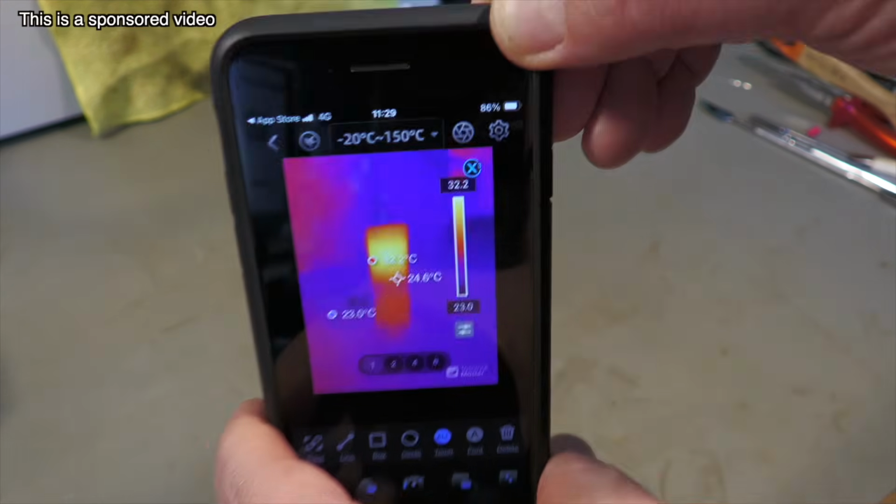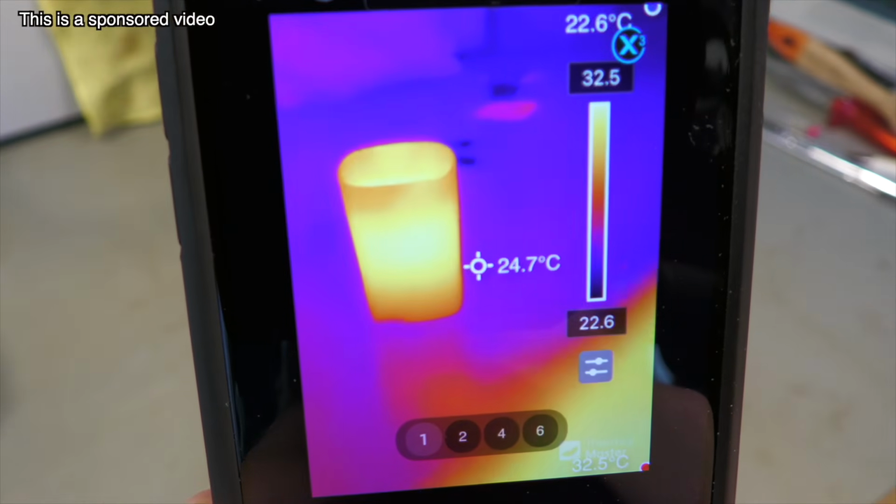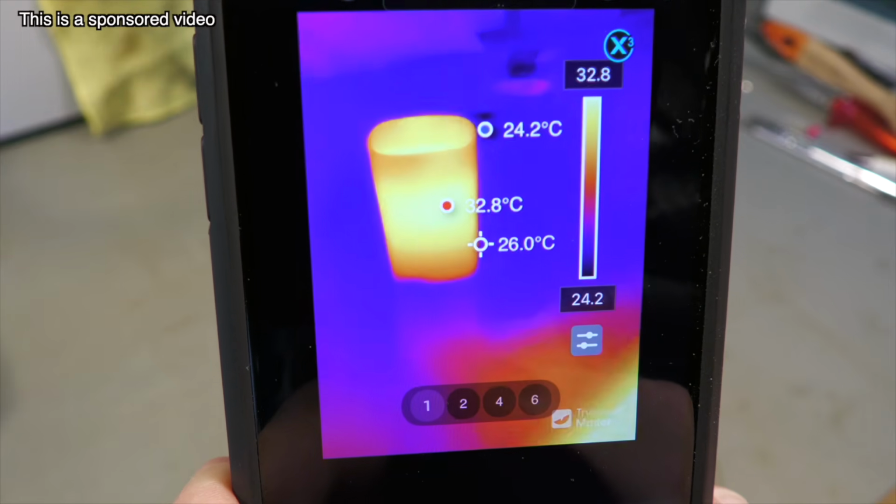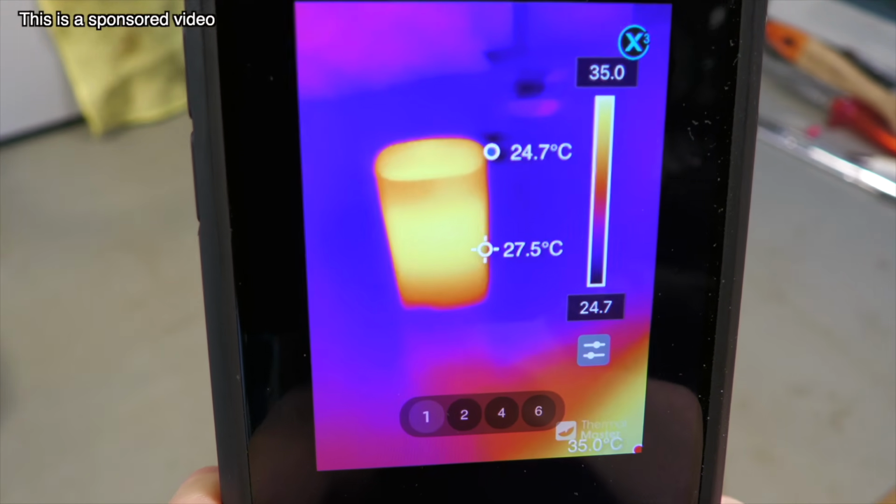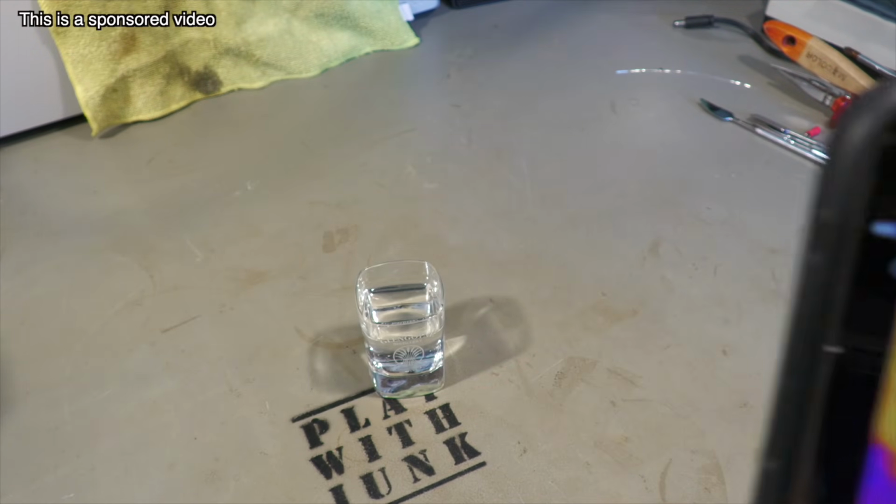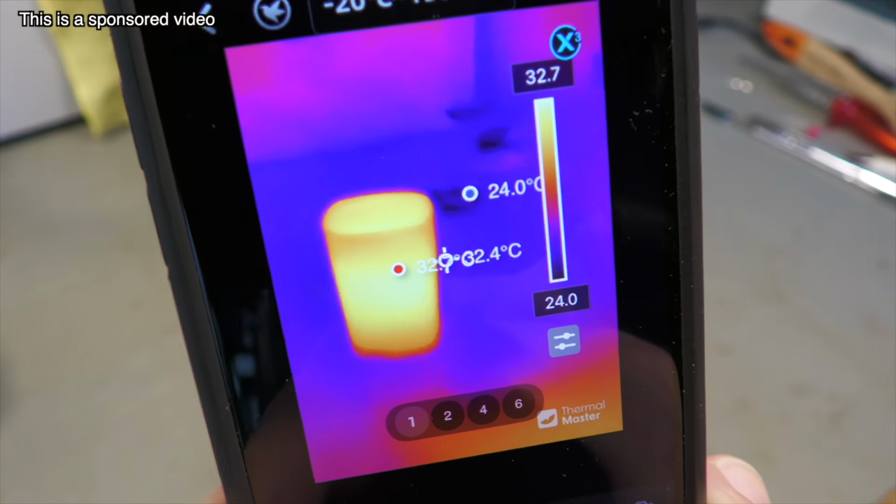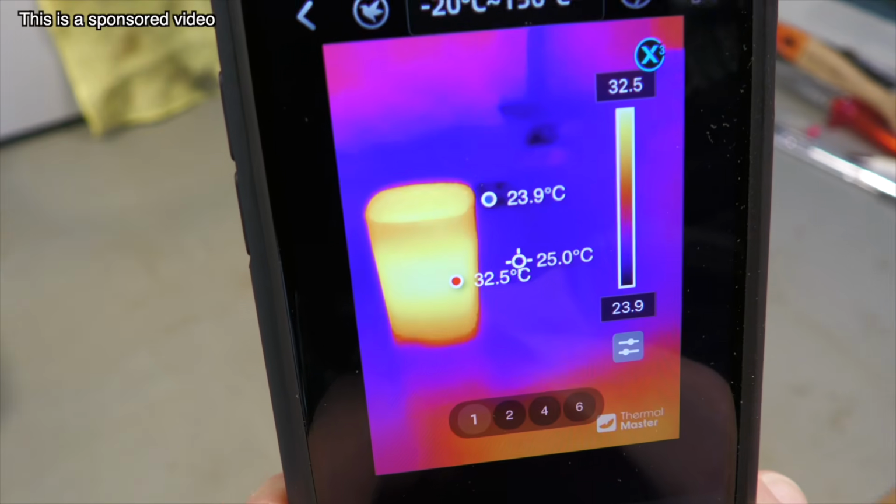What I mentioned before is we have a manual focus ring here. Let's see if I can get that. Yes. So you can actually focus your object. This is a small glass full with warm water, which is at the moment 32 degrees Celsius.